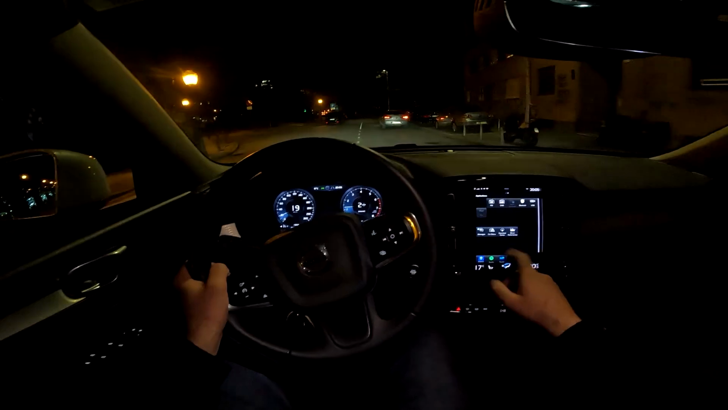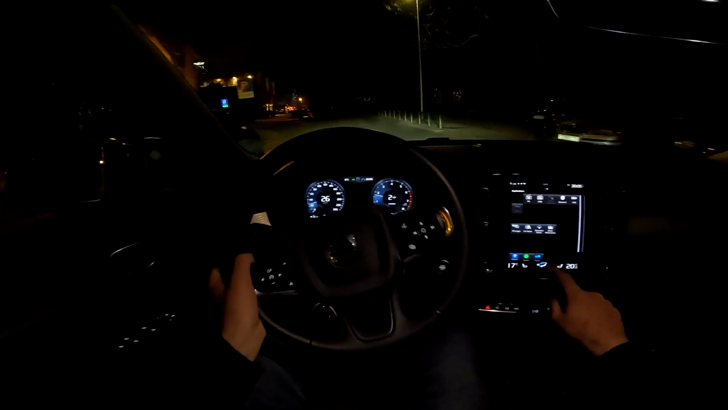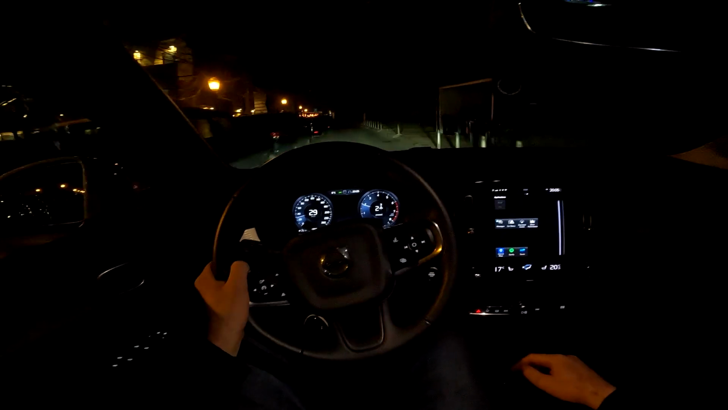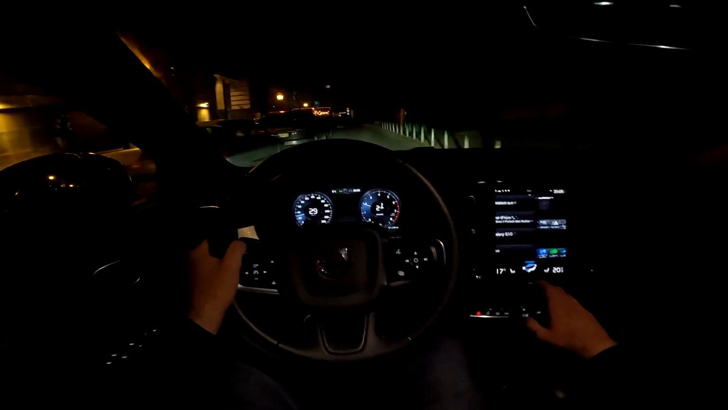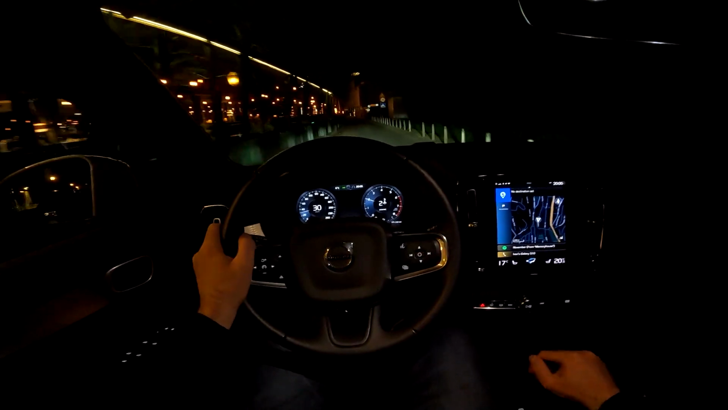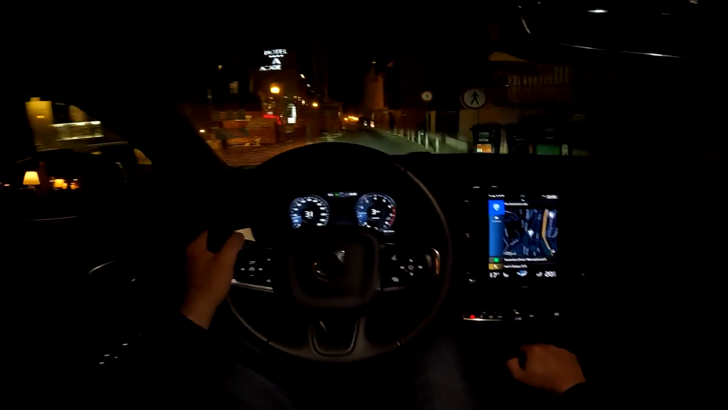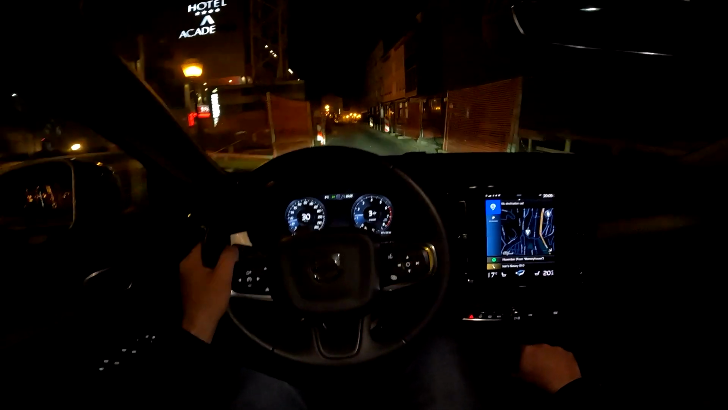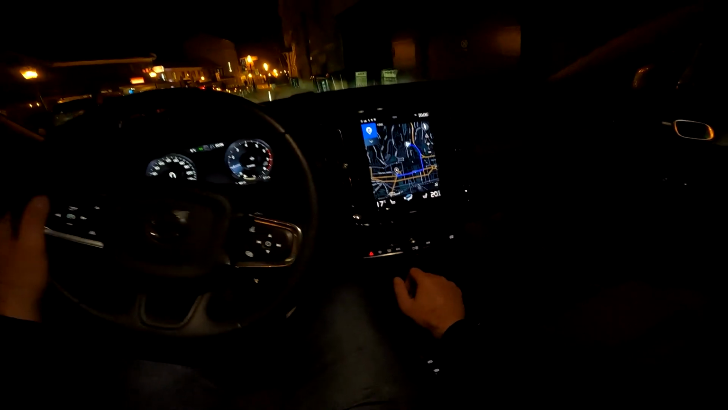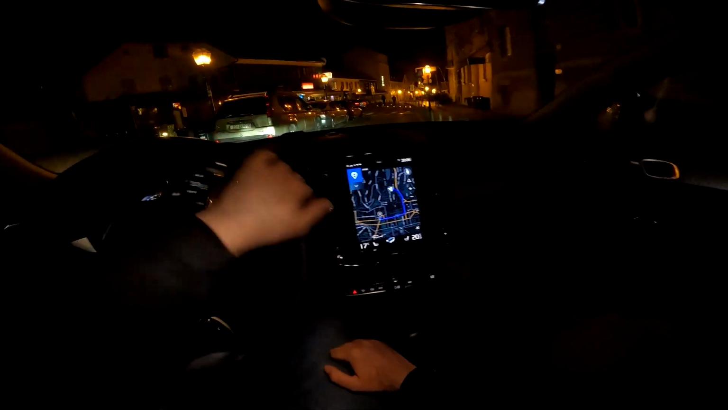And if you swipe it here to the right, you see we have the radio, USB. We also have the apps that are, you know, downloaded here. Internet, maps, Spotify, and let's put the map actually on. And now we've put the destination. And we can go.